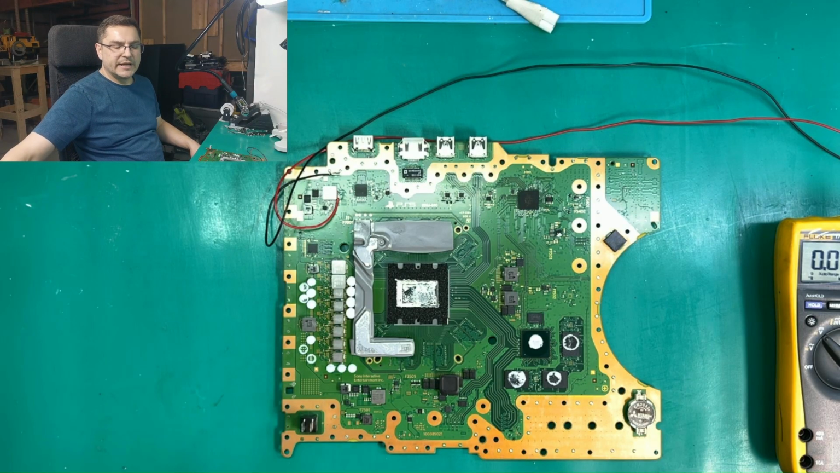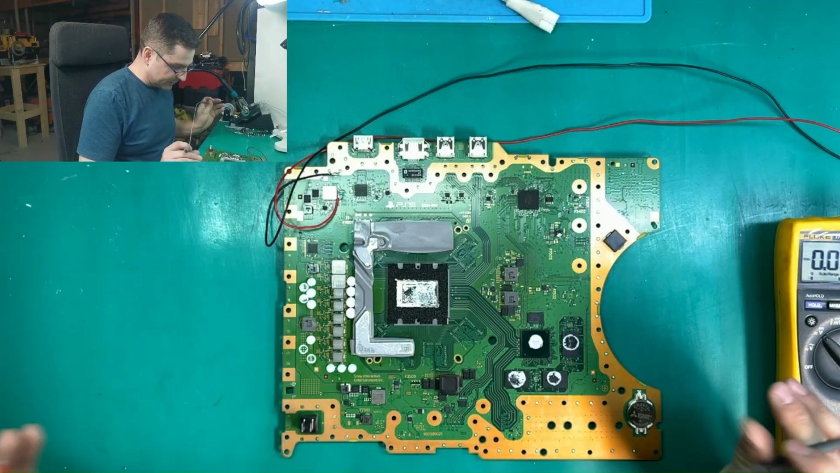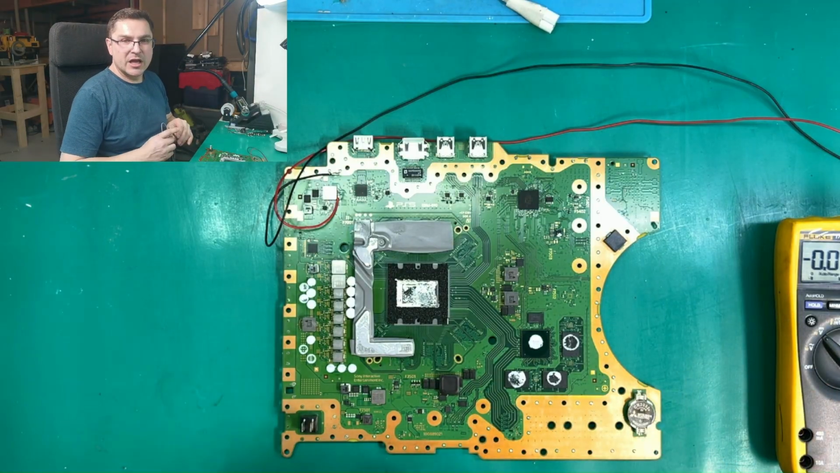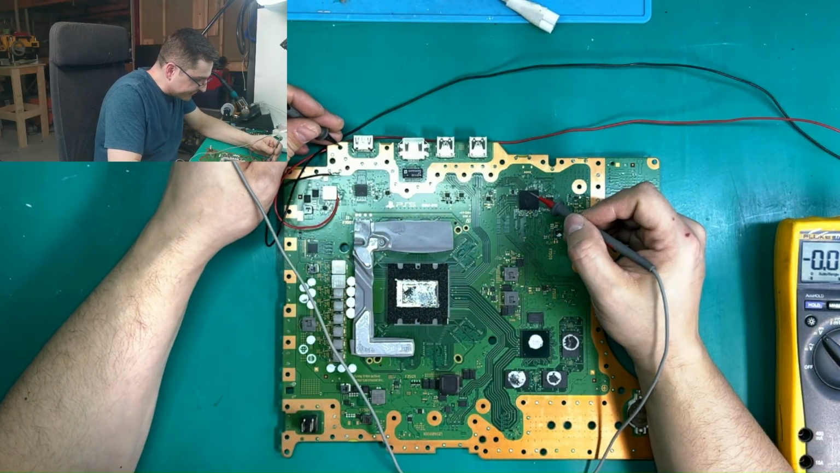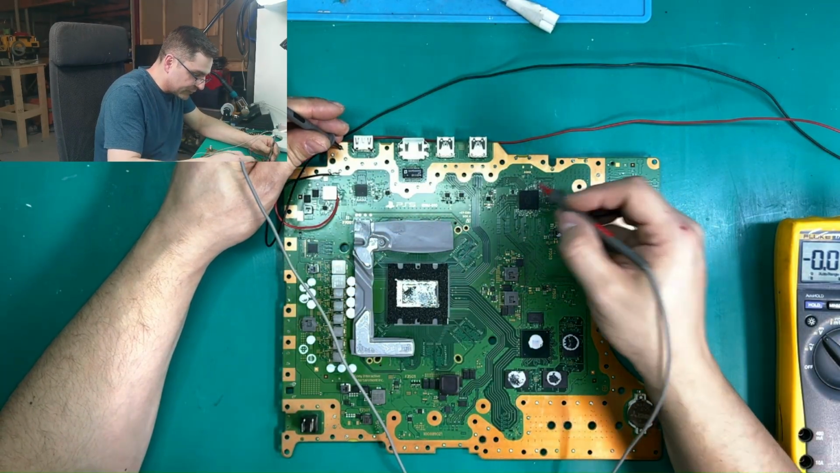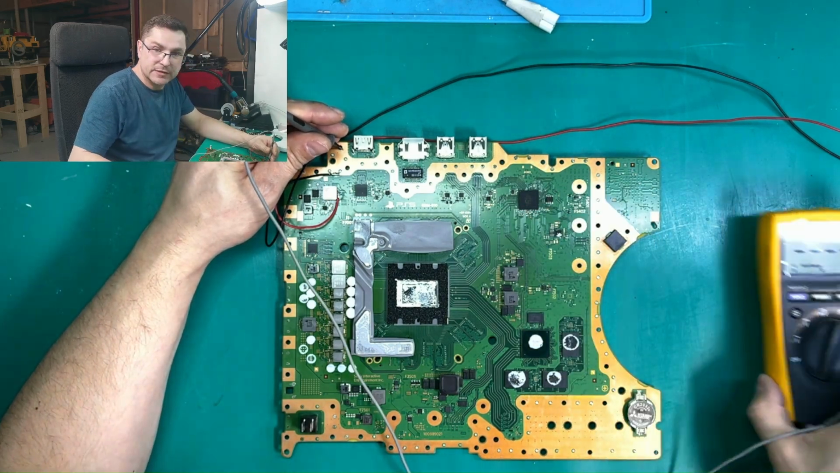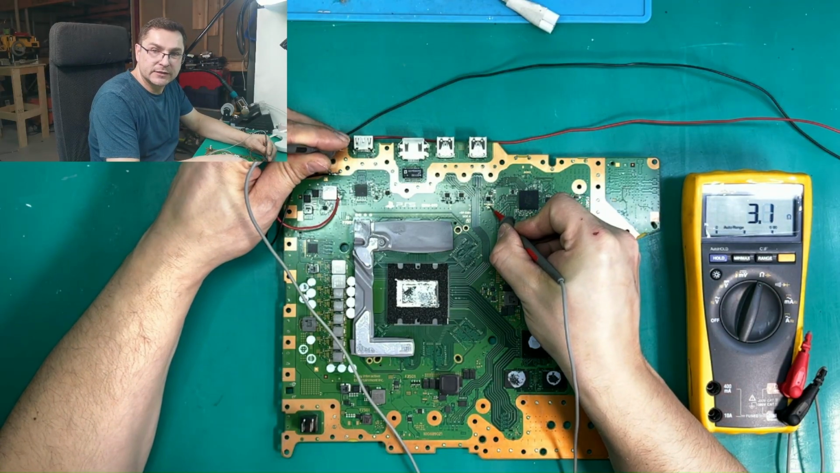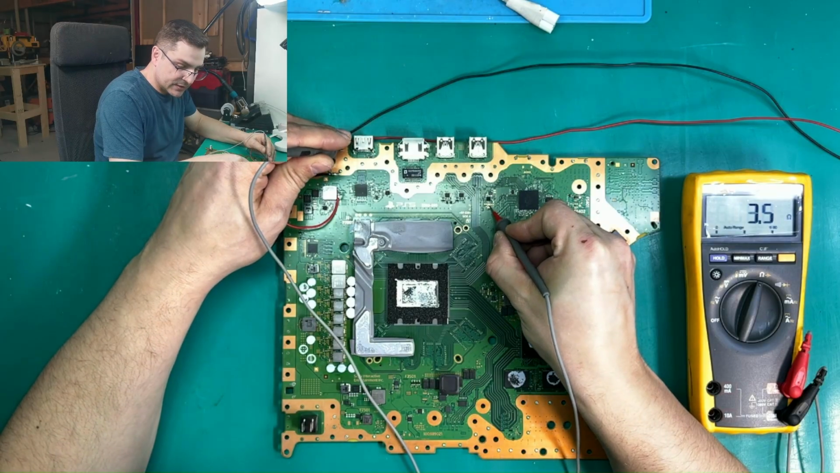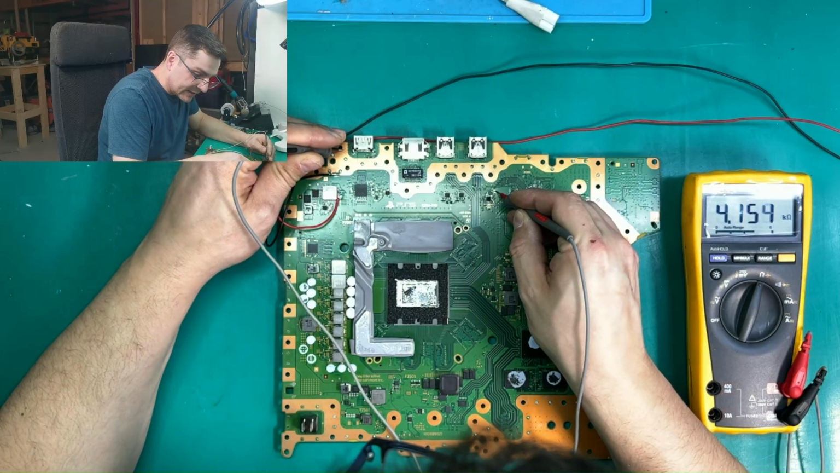Unfortunately, I don't see anything warming too much in this spot. So let's try to find some other shorts, and let's eliminate which rail specifically on this 5-volt rail is shorted. I believe we're going to have a short here. Let's go to ohms, and we have low resistance here, but that's not a short. I know that 5 volts is getting in here.